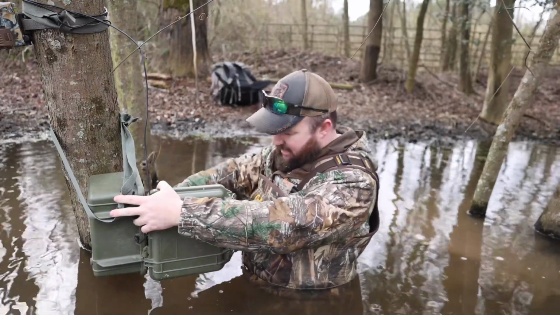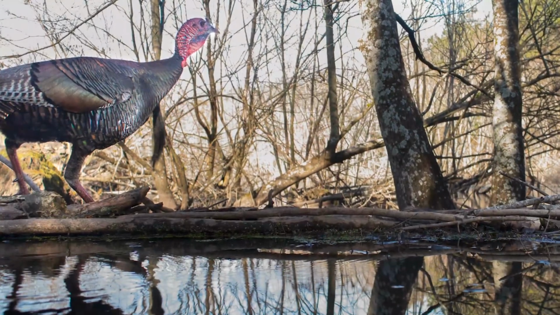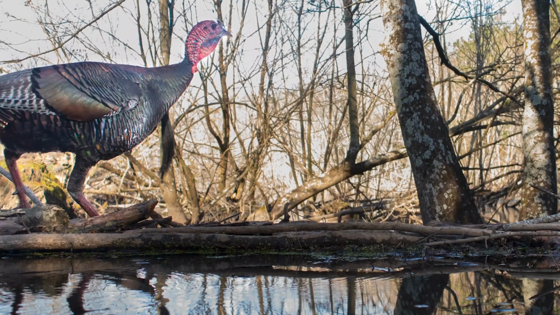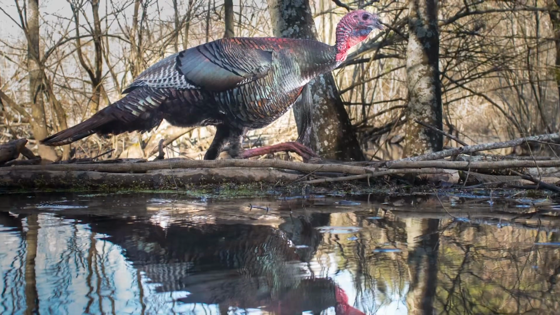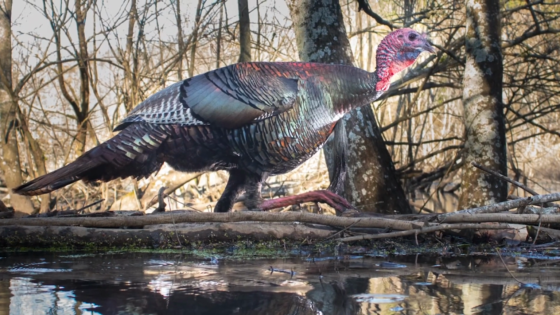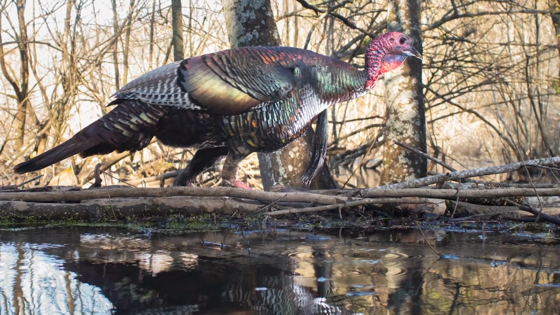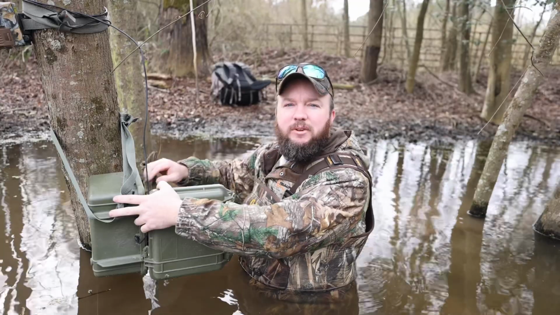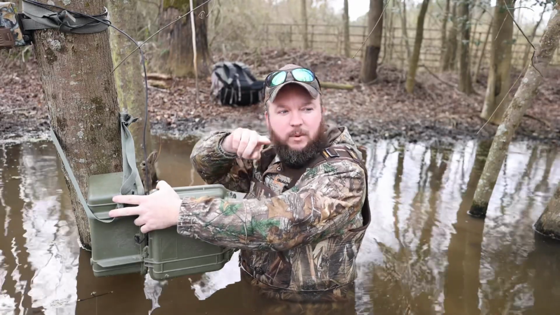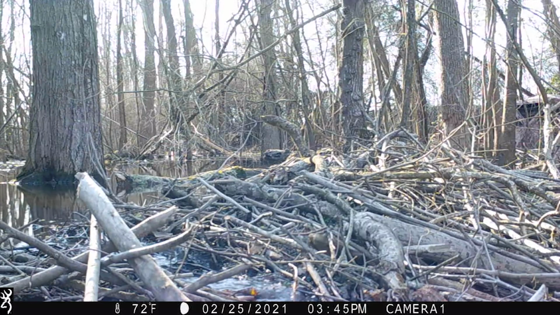Hey, that's something interesting. All right. Dang. Now that is pretty cool. Looks like I got two gobblers, wild turkeys that walked across the dam. I'm gonna have to check this other camera over here and see if I got them as they walked across, because this trail camera didn't get it. So that must have been during the day or the days that I had accidentally forgot to turn this one back on.